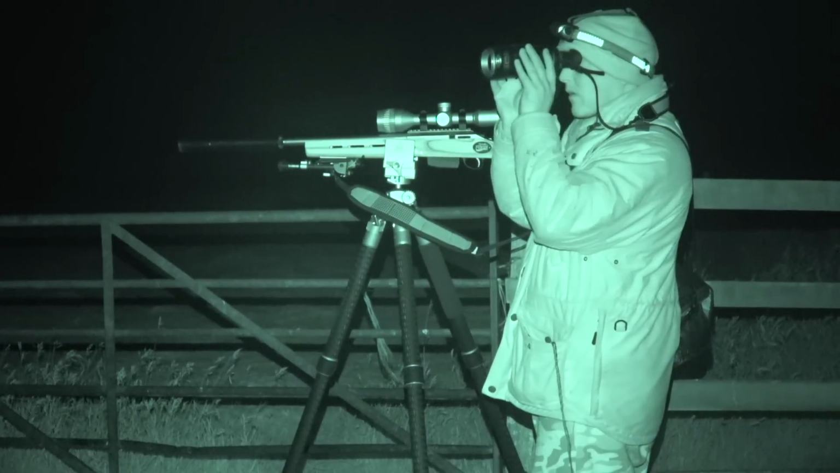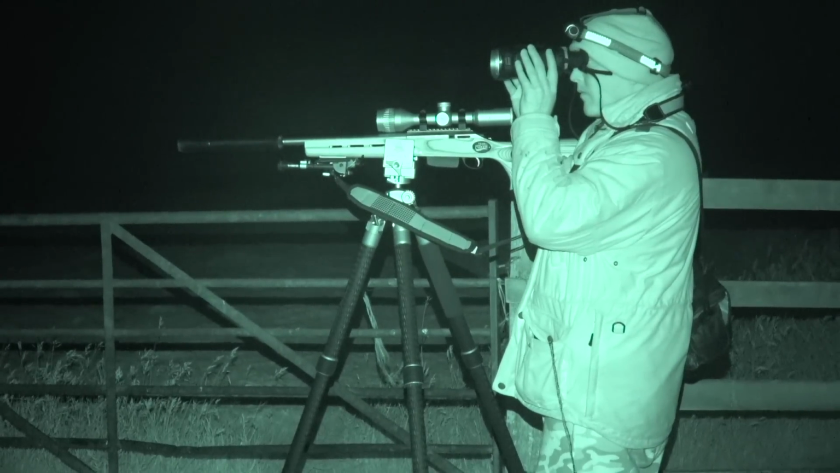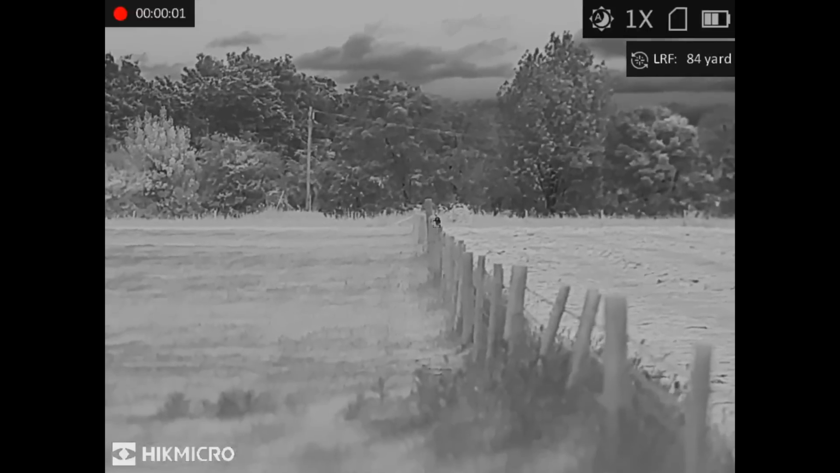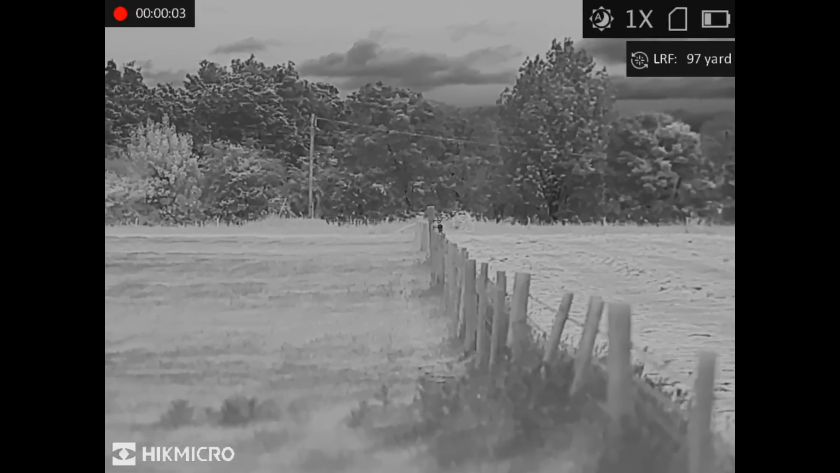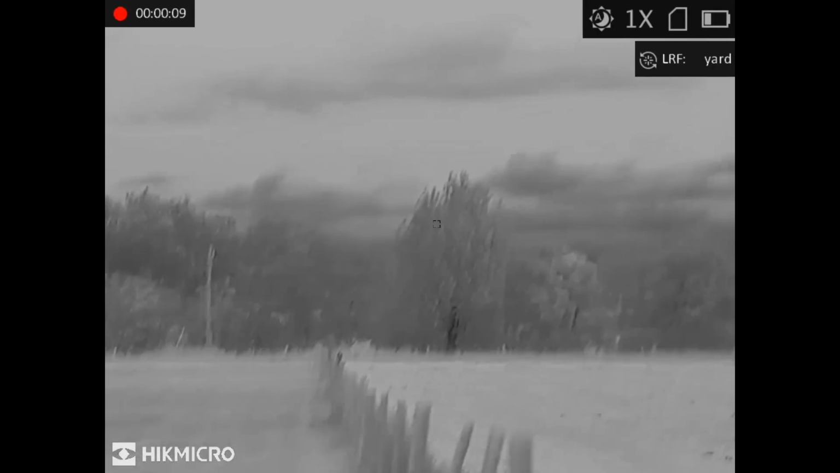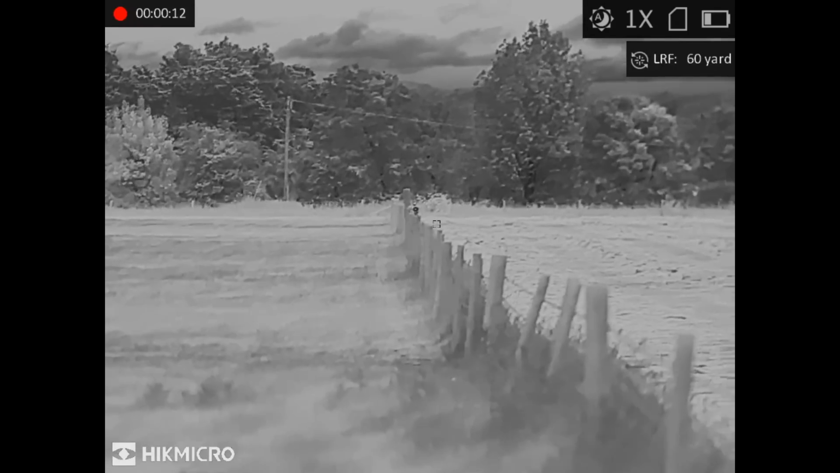Other than the landowner's chickens, of course, it's rabbits that the foxes in this area will predate on, so that's my go-to call straight away. You can see here through the raptors that the mugginess has disappeared. It's a much drier evening, and therefore the thermal picture is quite a lot better.